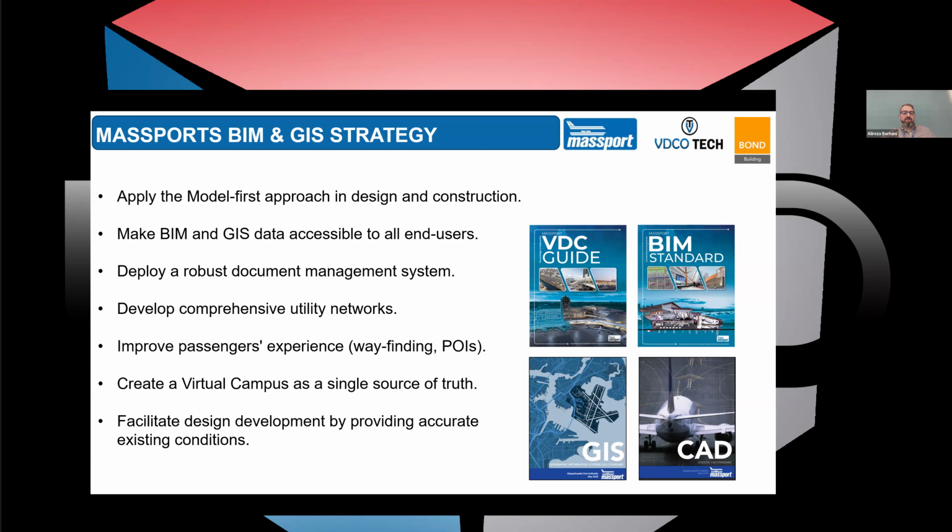And of course, we want to facilitate design development for new projects by providing accurate existing condition information. That means we collect information during an existing project and transfer that information. It could be geometric information, it could be asset information. We collect it, integrate it into our system, and then at the beginning of a new project, we want to hand it over to the new project delivery team to facilitate the design development.